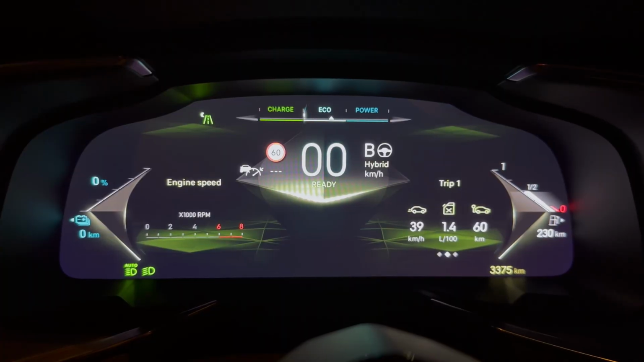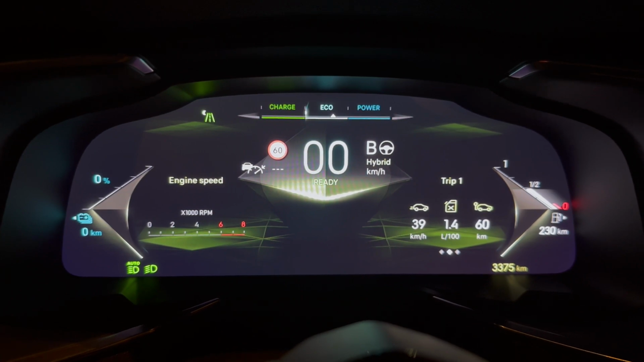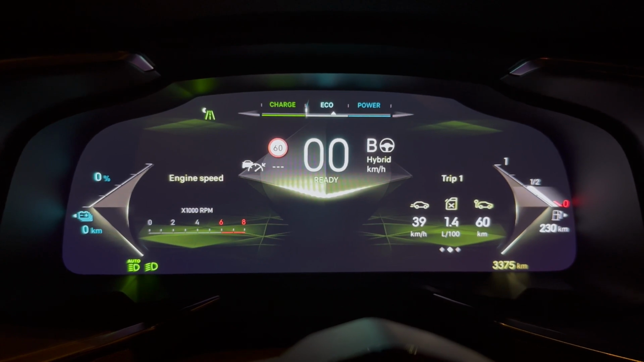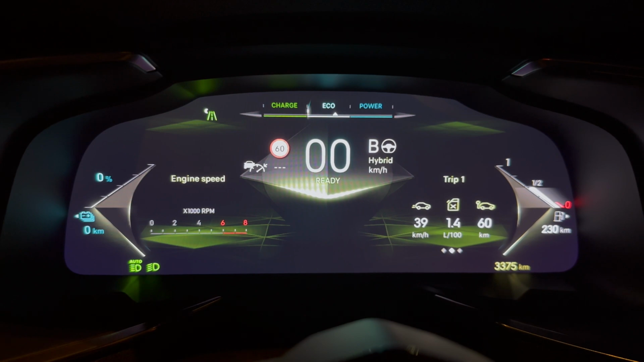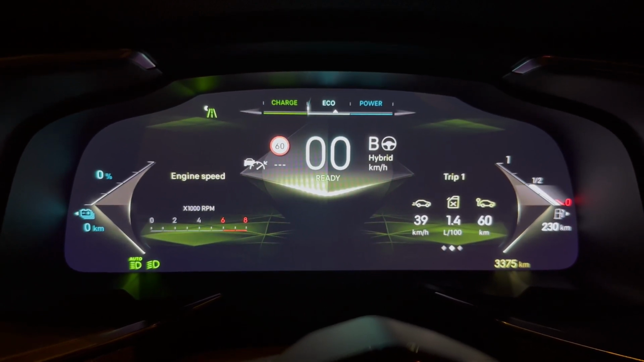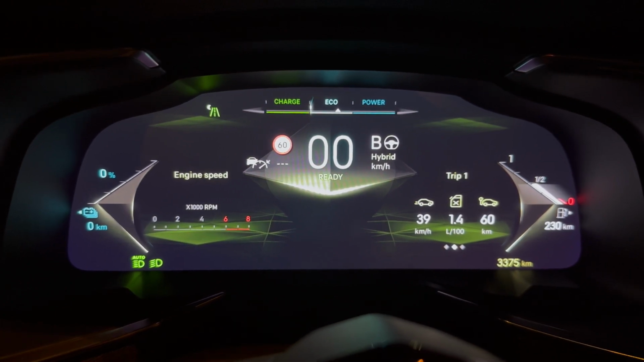With one battery charge, I did 60 kilometers. I just kept driving, so considering I was driving a little bit on the highway, this is pretty close to the WLTP 67 kilometers that you can achieve, and it's 13 degrees outside, so pretty good considering all.